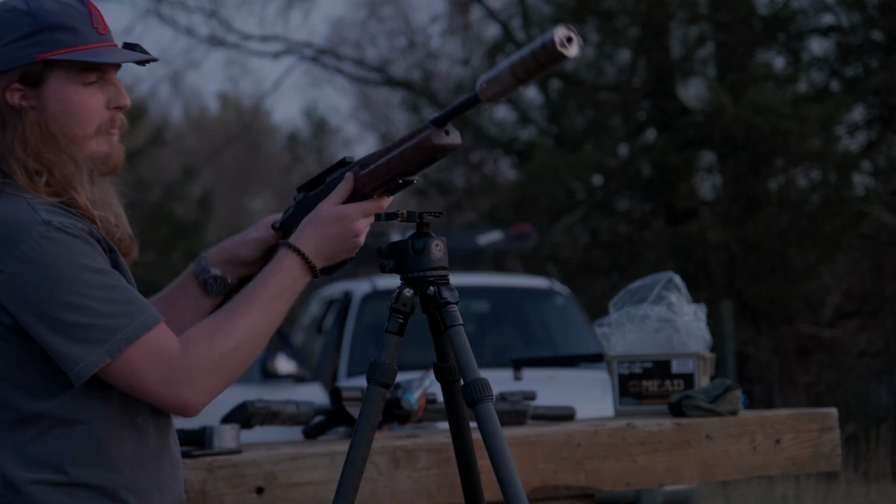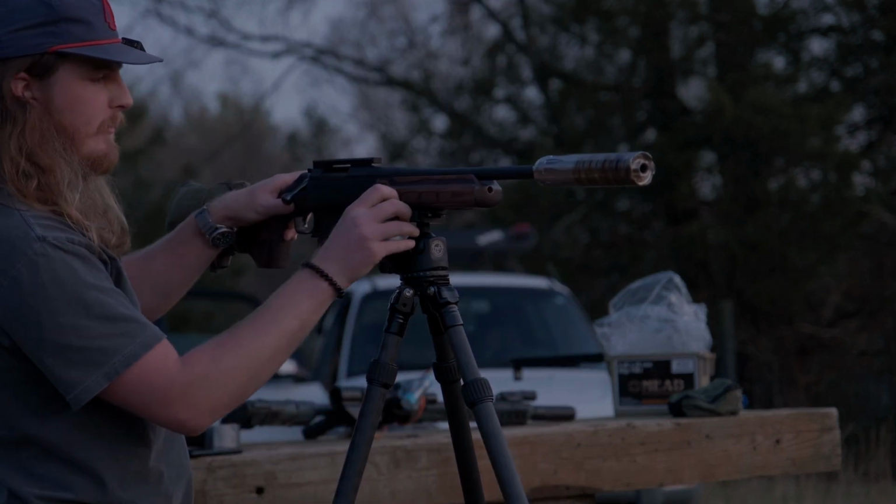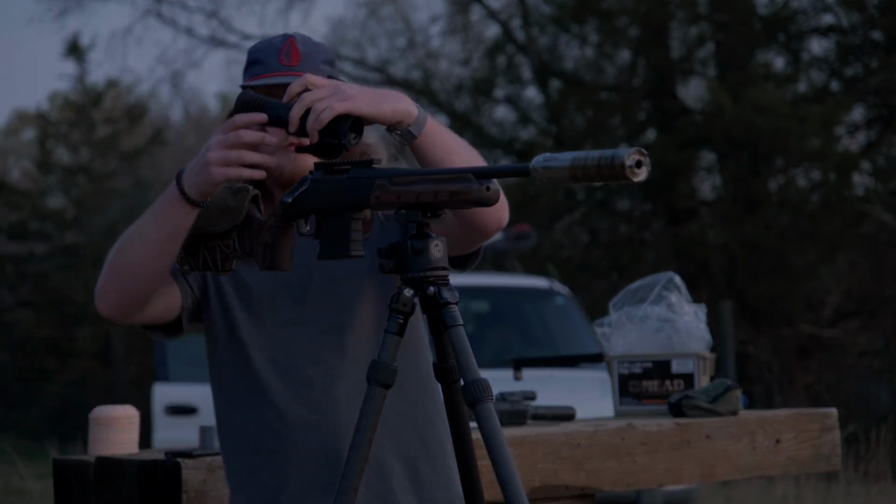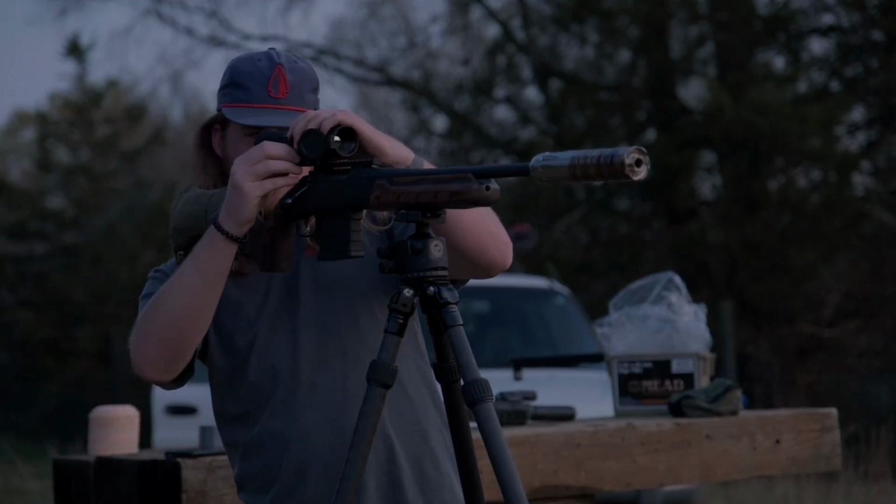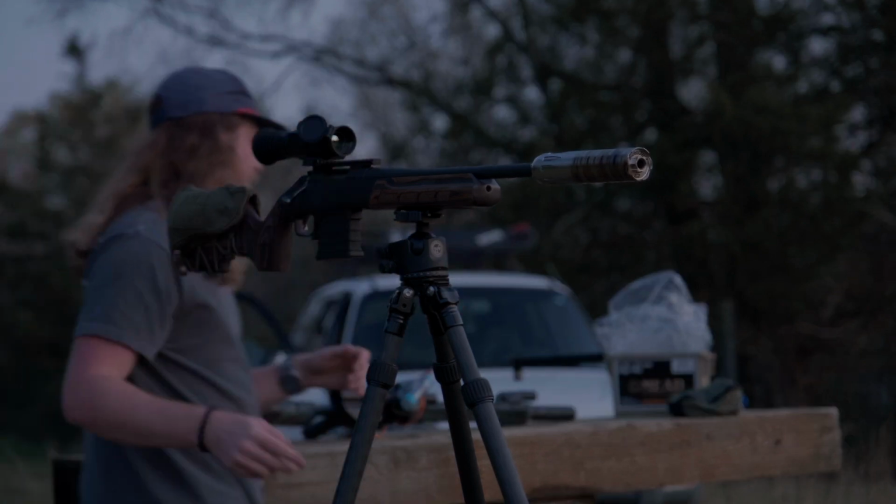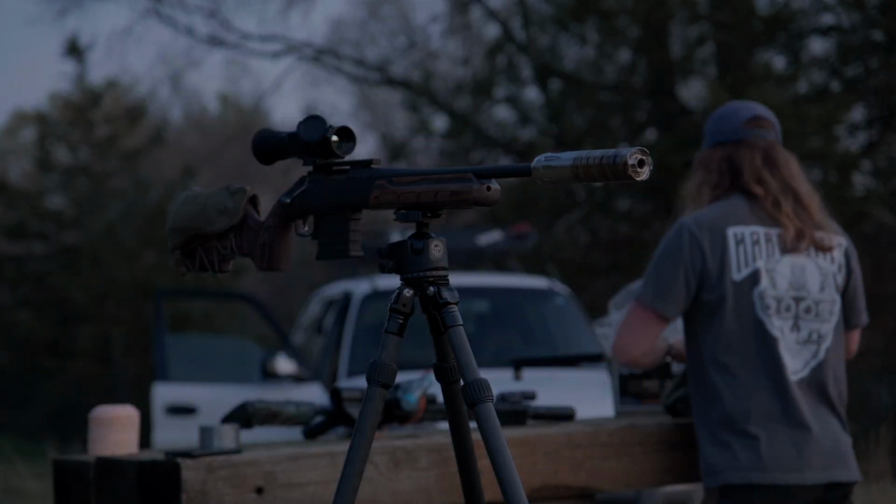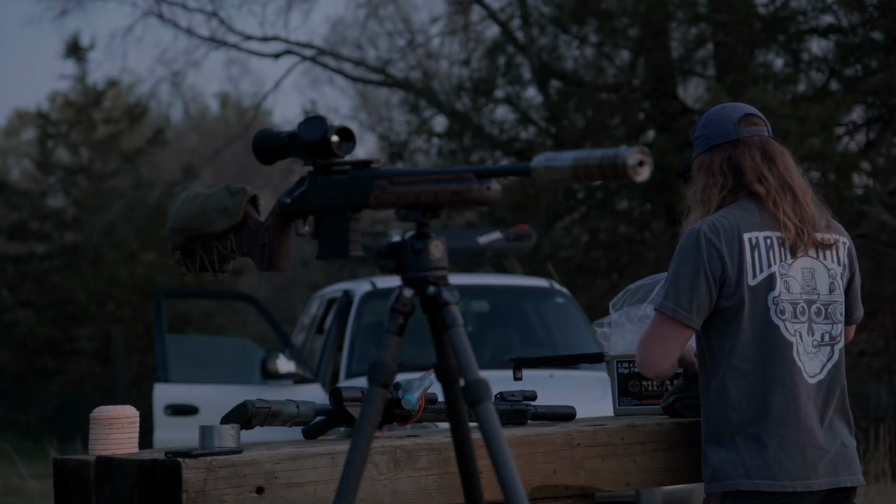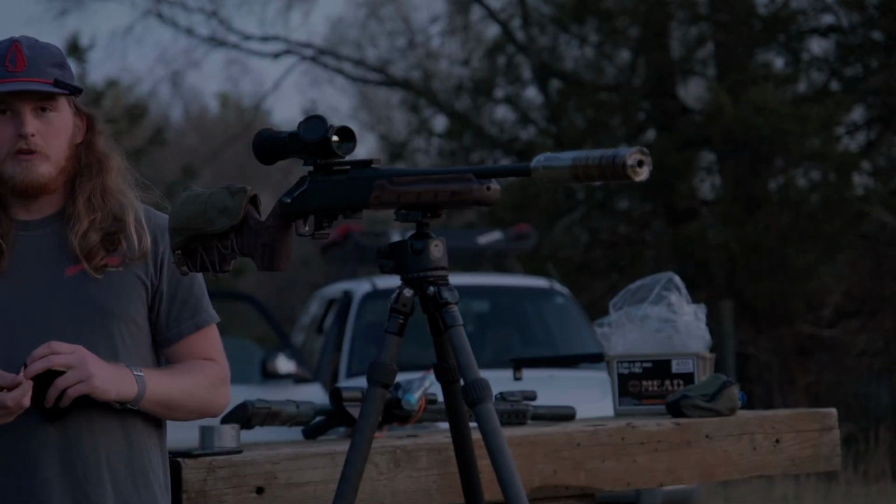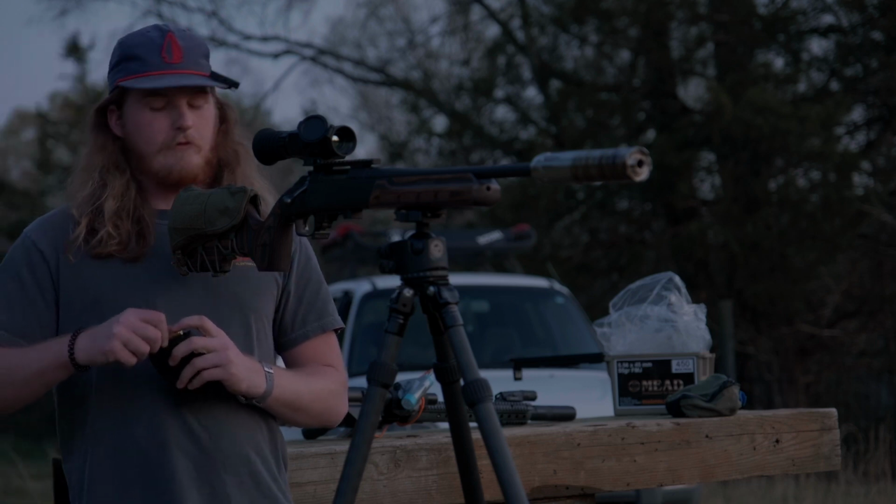Let's throw the 300 blackout back on there and clip it up. Incredibly modular, that's fun. All right. Let's load up this magazine, and I've got something that I want to test out. I think it should work pretty well. Might be something y'all can try if y'all have got thermal.